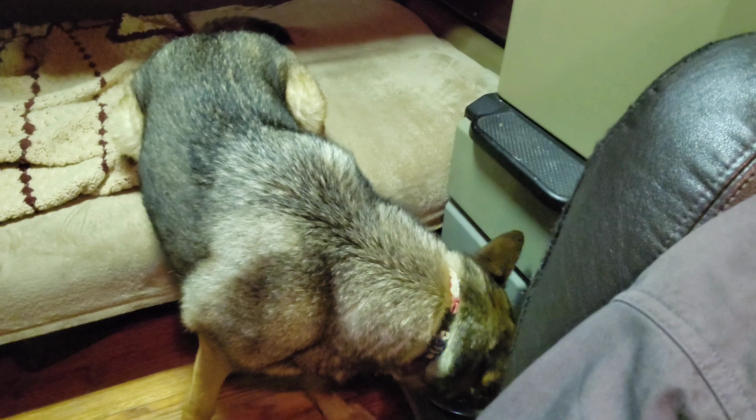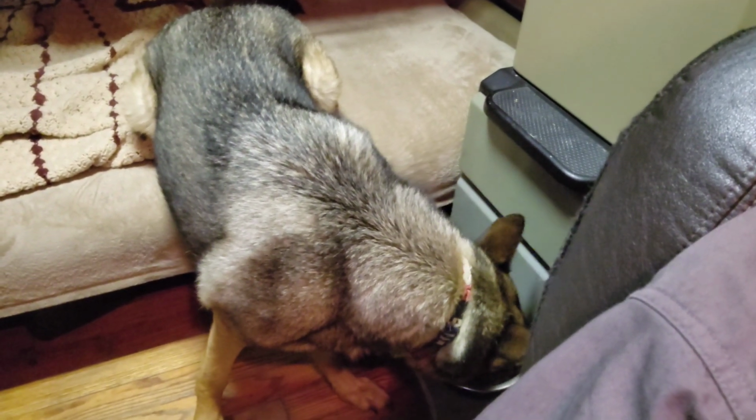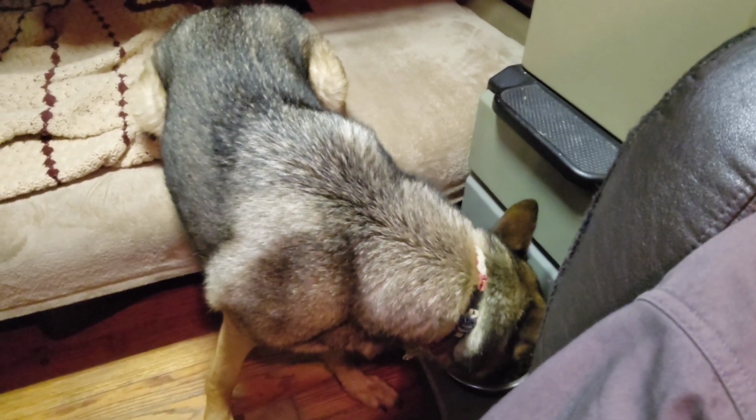Oh, look at him. I was just telling my sister how he sits on the bed and eats. That's just the way it is. He just sits on the bed and eats.